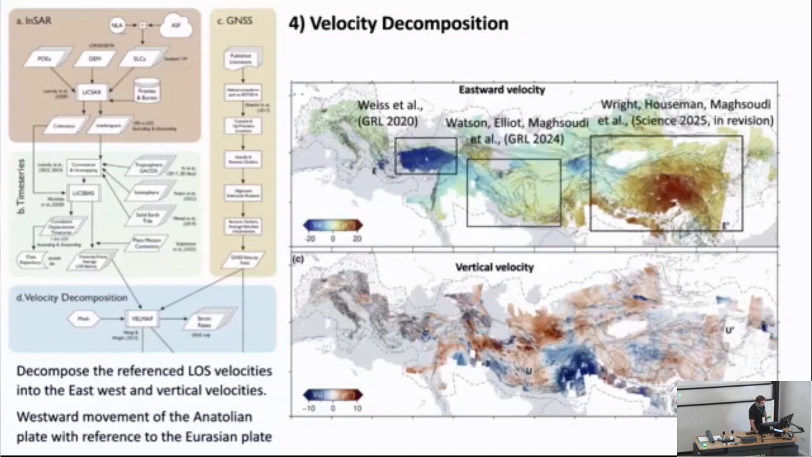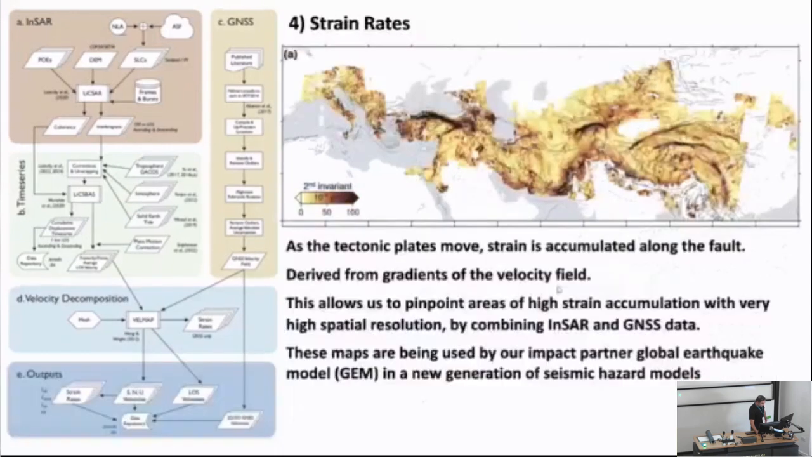publications. Before going to the vertical velocities, I would like to mention that as the tectonic plates move, strain is accumulated, and this will end up in earthquakes. So in the next step, we derive the strain maps, which are basically calculated from the gradients of the velocity field.